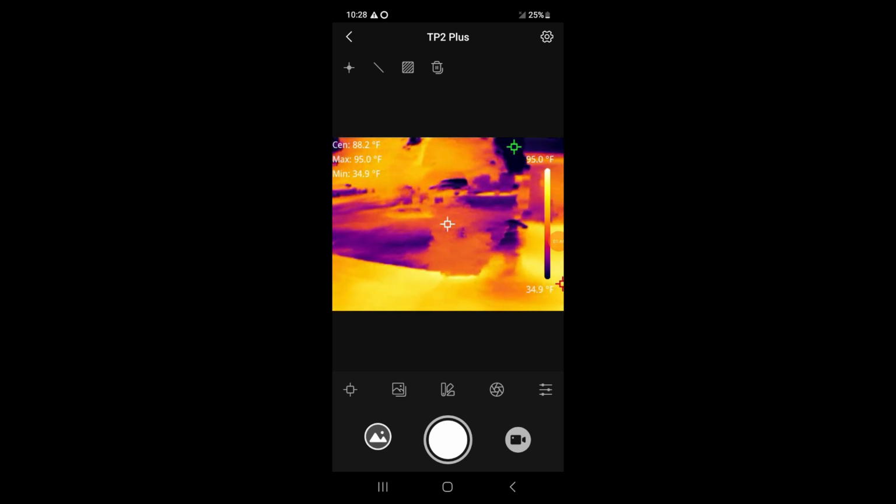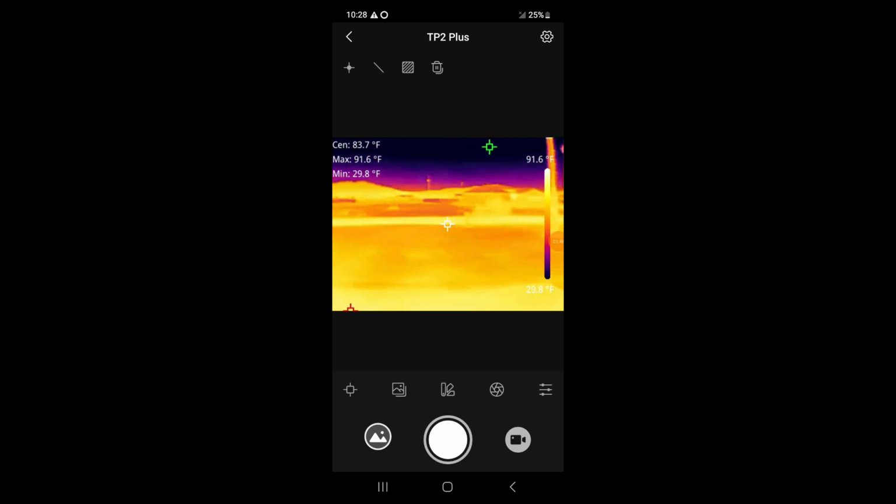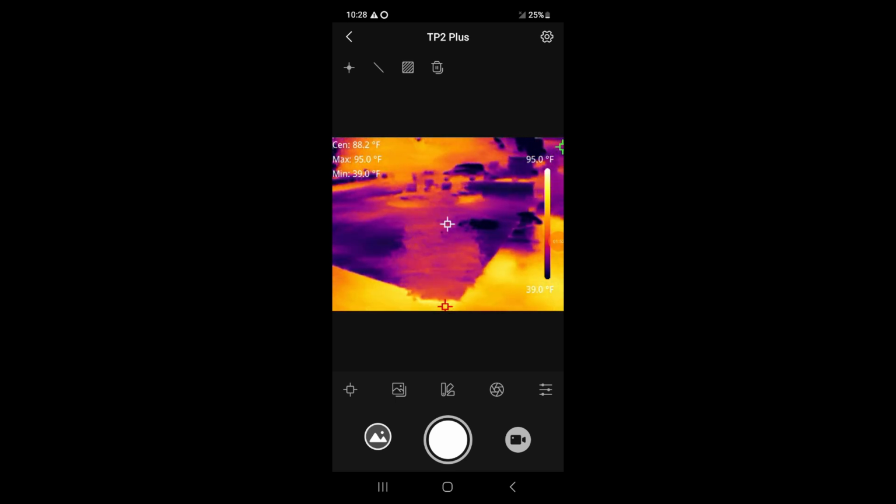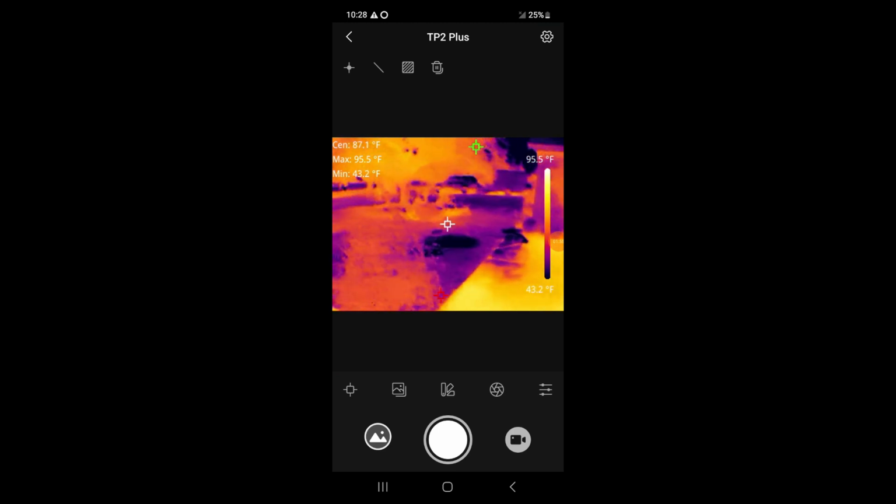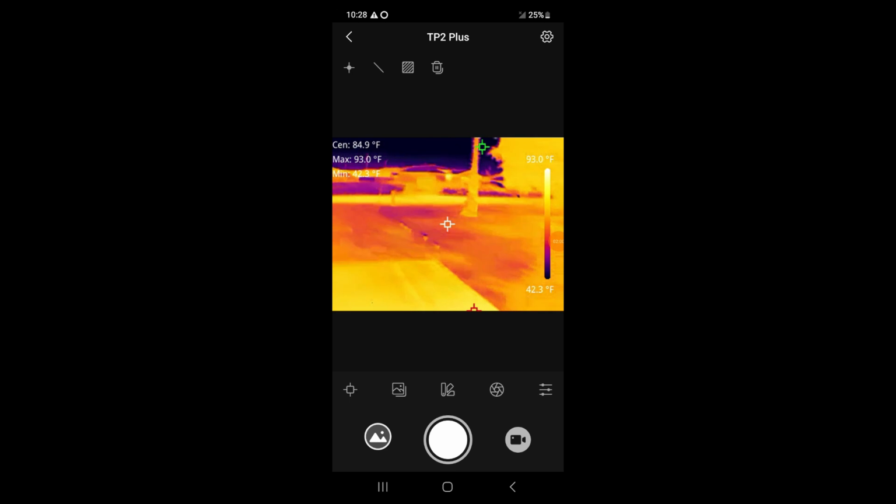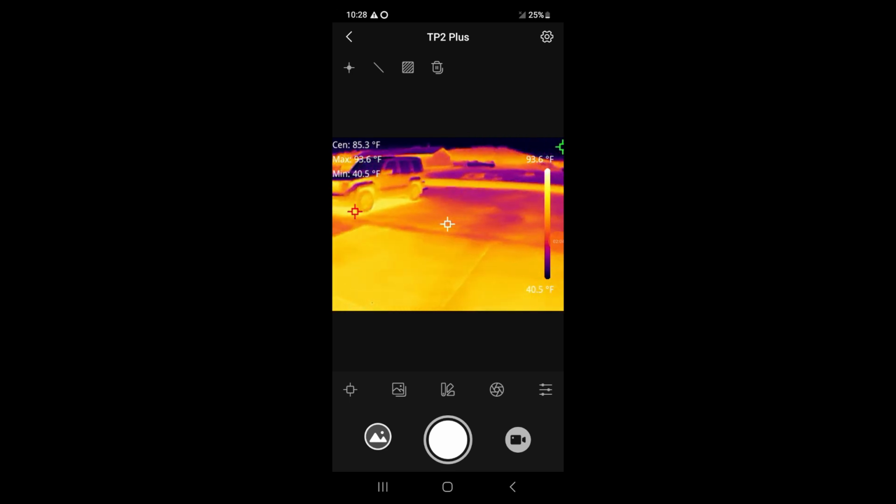But it is pretty nice because it is pitch black out here and I can see everything. I can see the neighbor's house, I can see the trees. So even if you're not able to use this as a thermal imager at a long distance, it might still be nice as somewhat of a different version of night vision, because it is picking everything up. And I don't have any lights on out here.